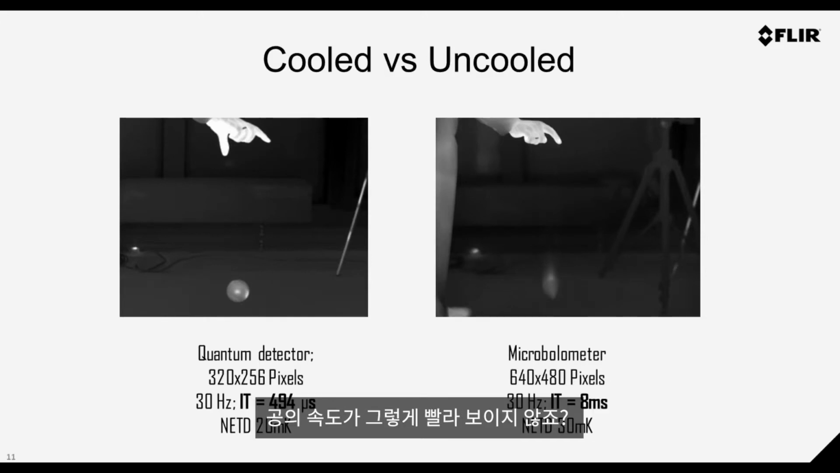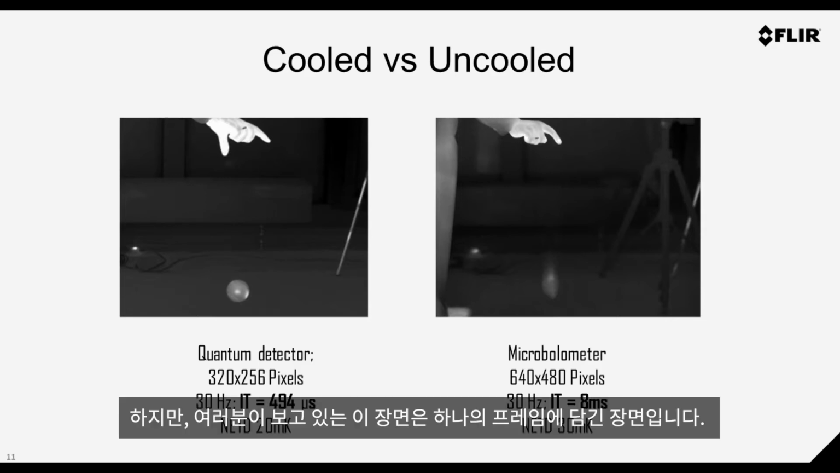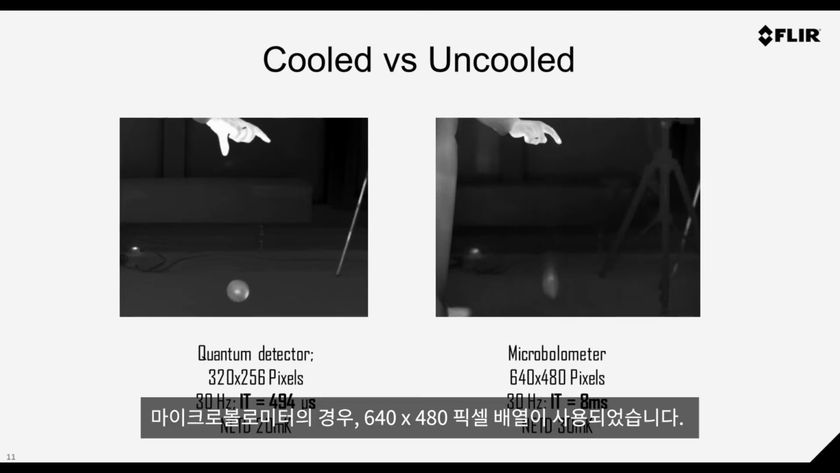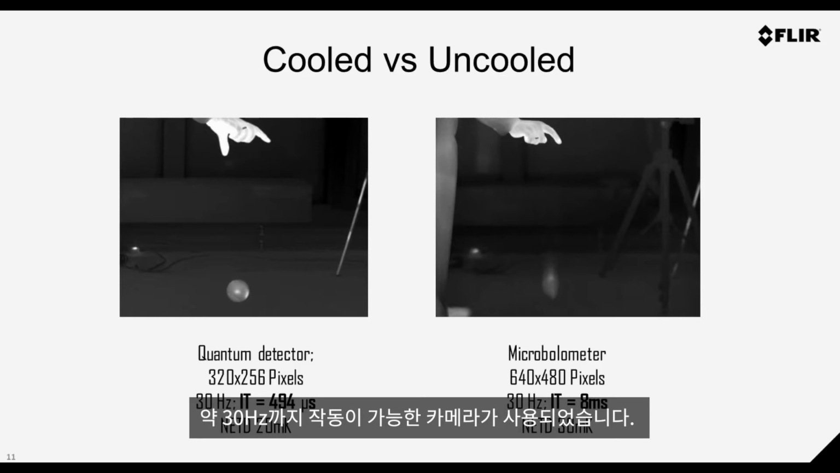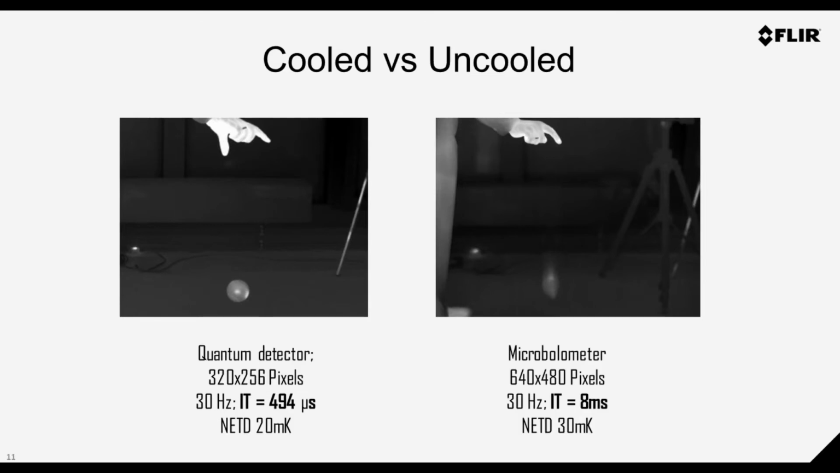Now the ball is really not moving that quickly, but this is looking at one single frame. So this is just a snapshot of what's going on during that process. What you can see with the microbolometer is a 640 by 480 pixel array. The camera can work at around 30 Hertz, but here we're just looking at one single frame.